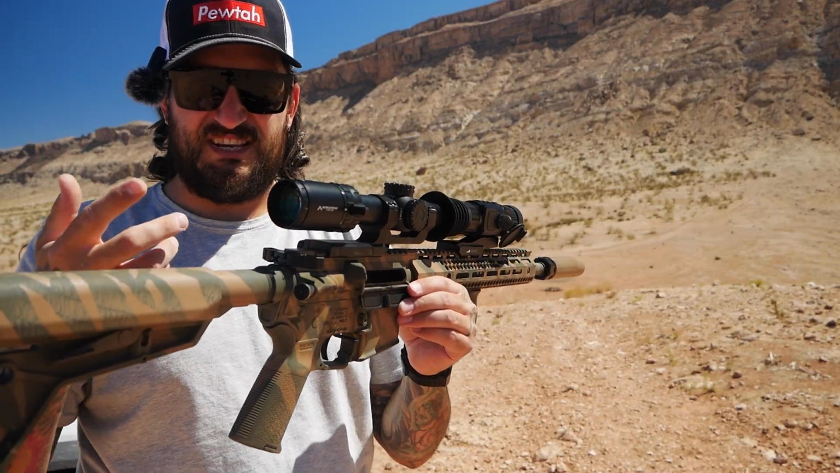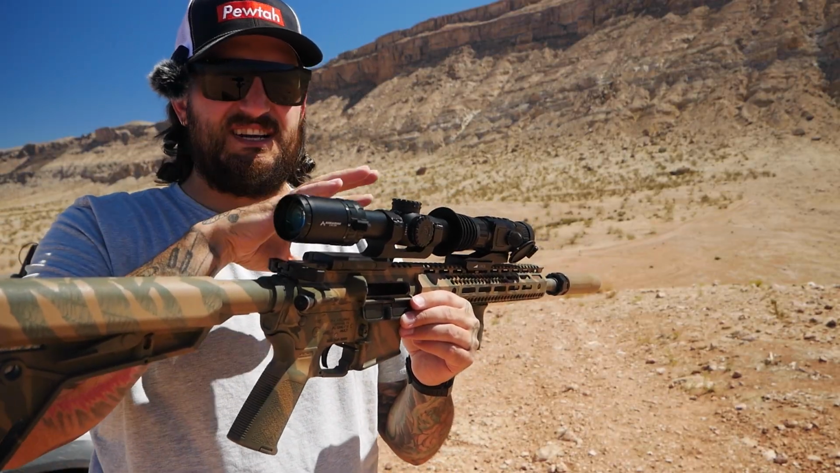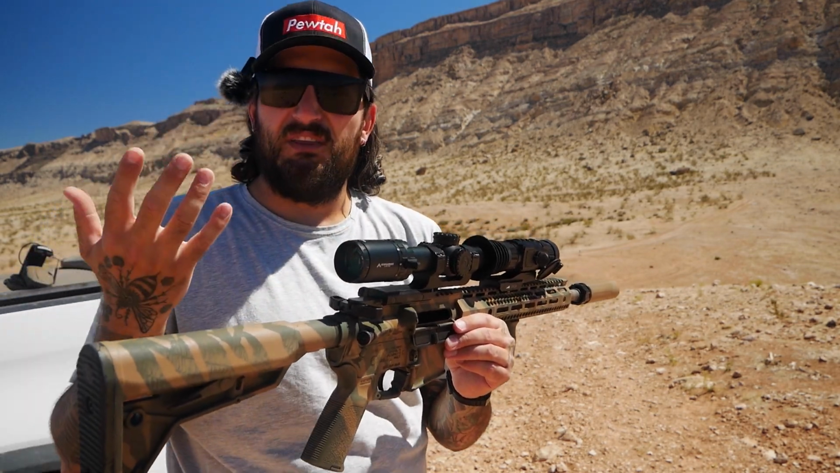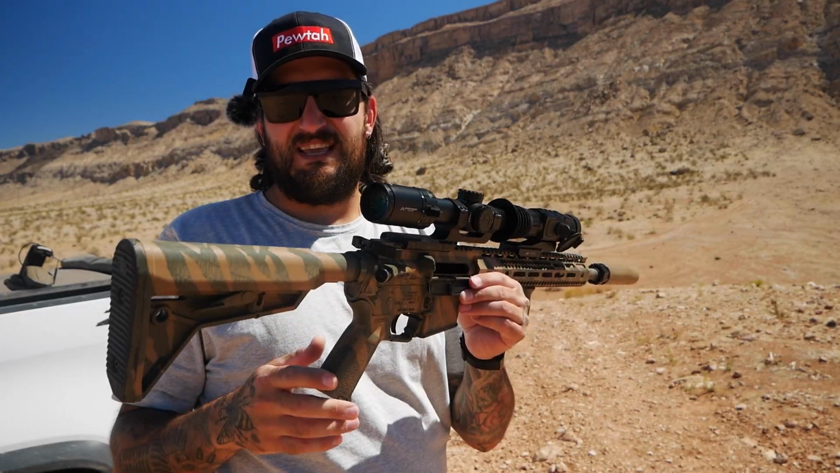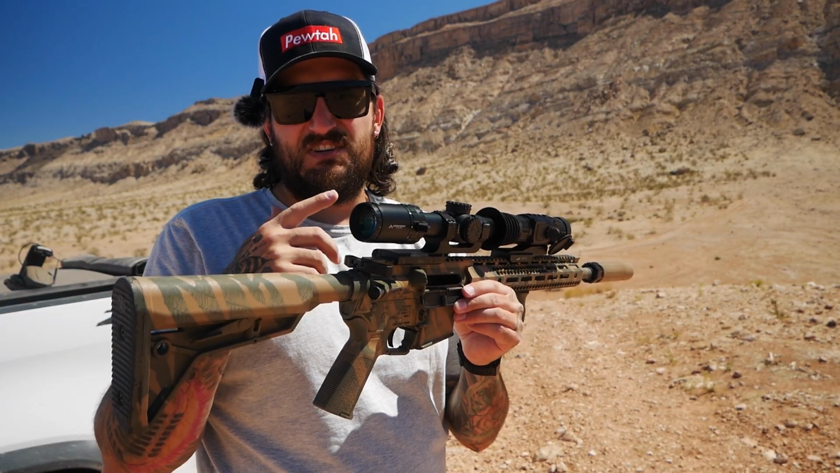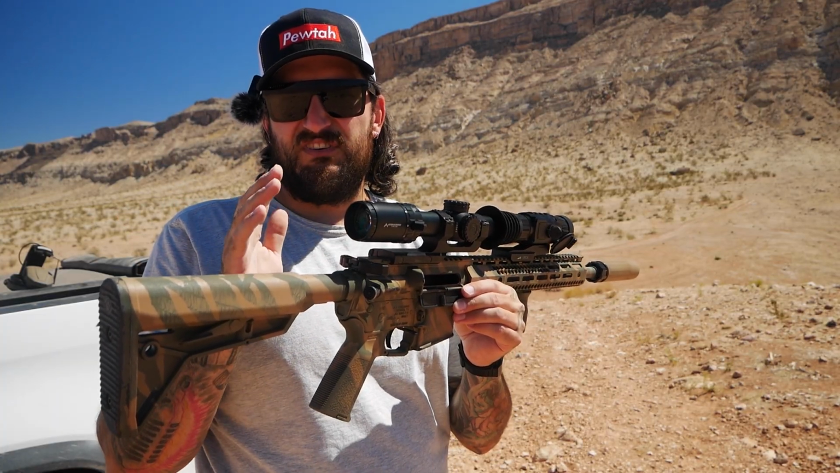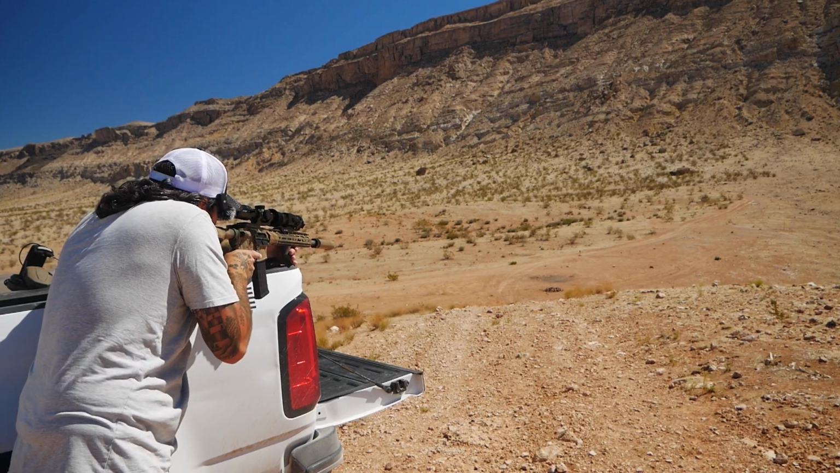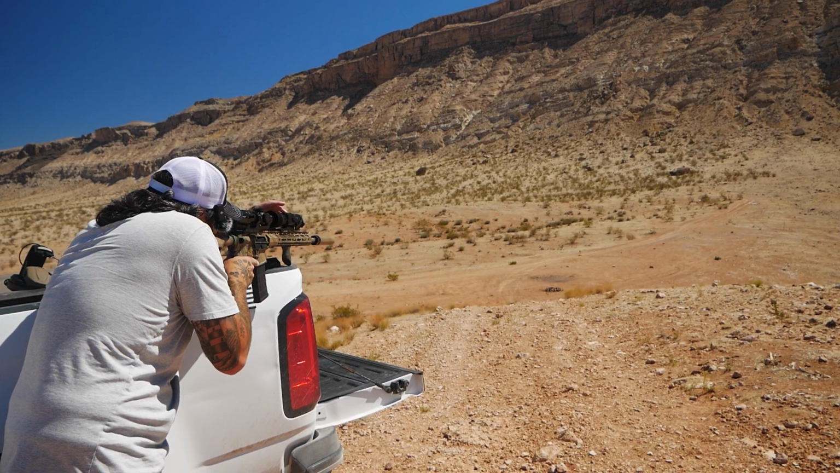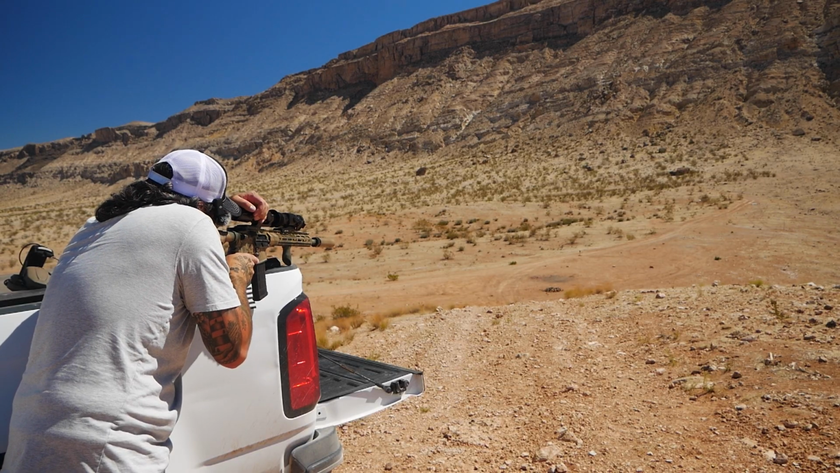One of the other features is what they call one-shot zeroing, where you freeze the screen and move the image to exactly where you want. The only thing that requires is being extremely steady and seeing where you actually hit. I don't have a tripod or a bipod or anything, so it's going to be moving too much to try that. Let's see if we can find the target here. Let's change this to one of the other modes. Black hot. All right, there we are, right there.